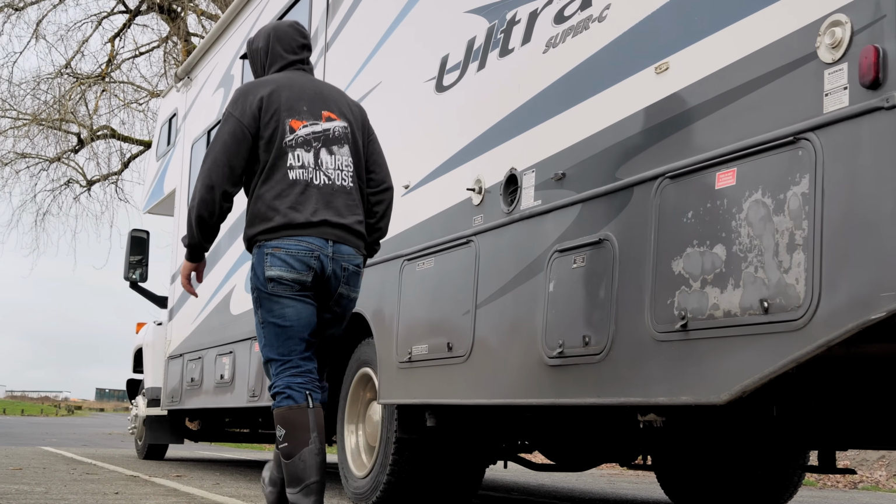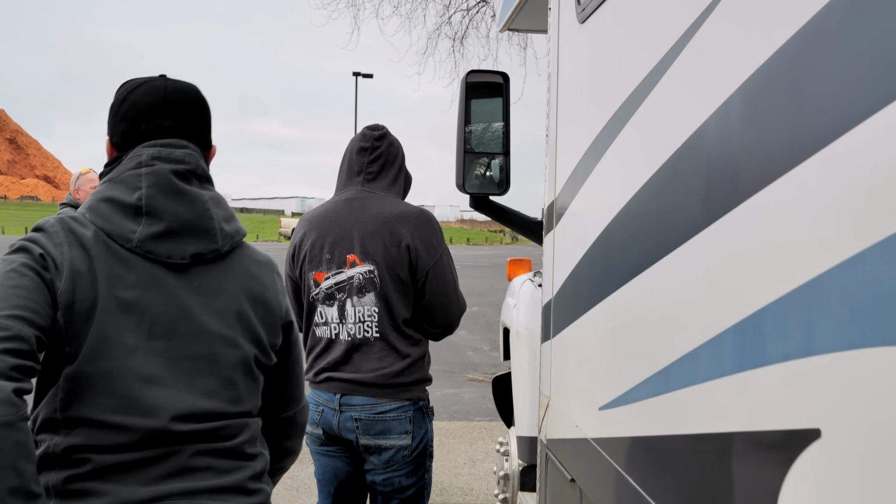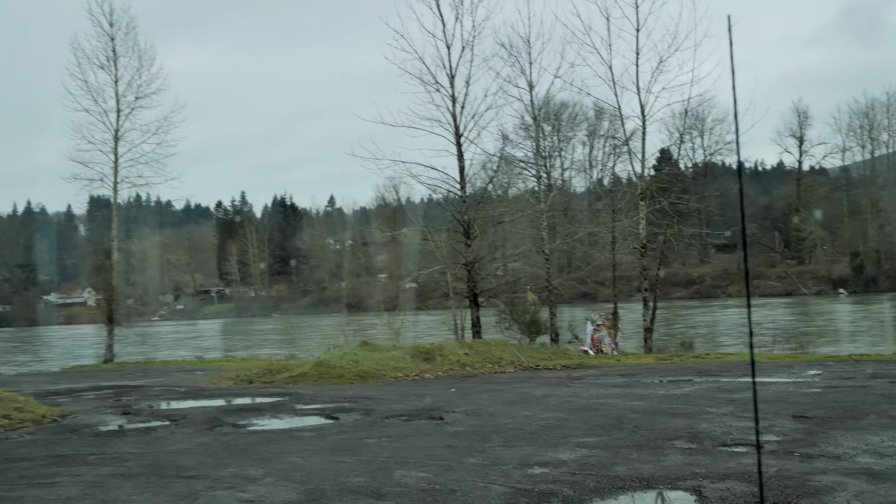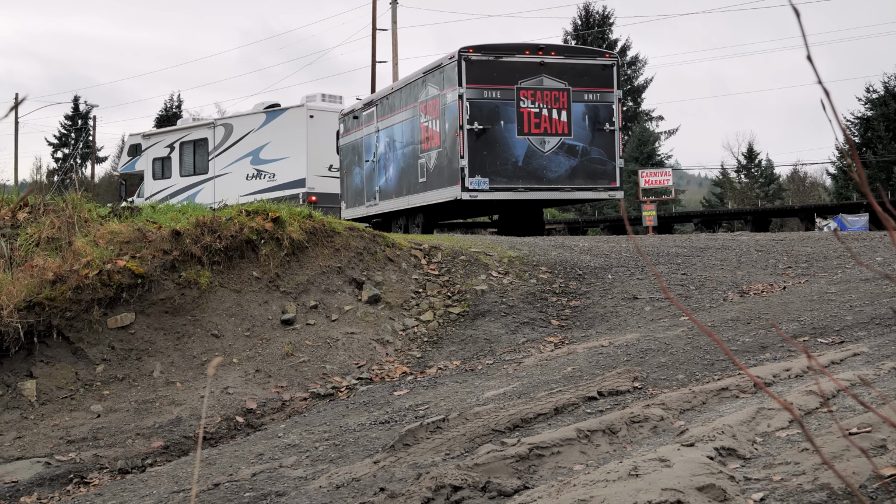All right, next one up the road. Here we go. We're going to Carnival Market boat ramp. I'll send you a link right now. Oh, that means there's a car in here.